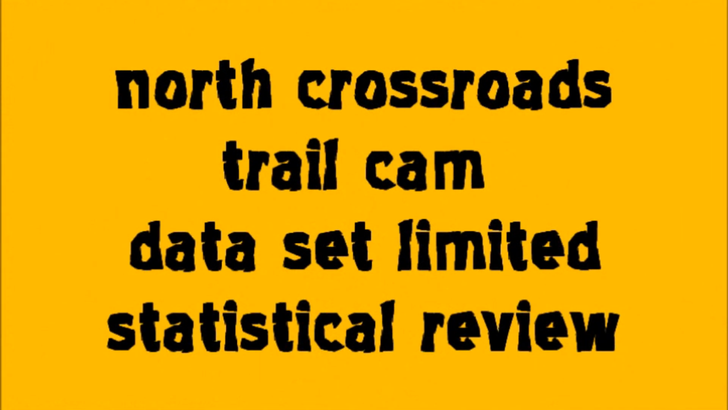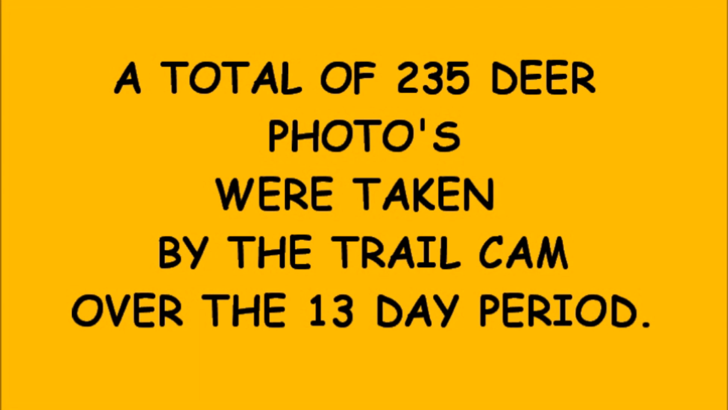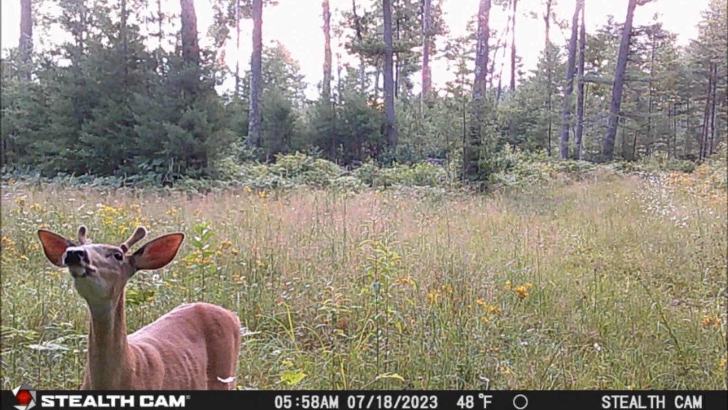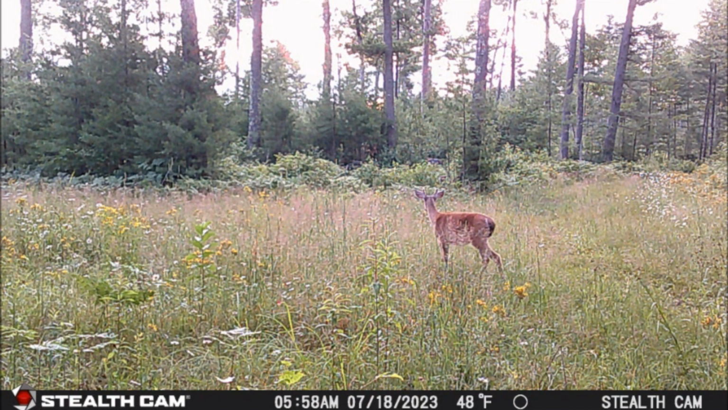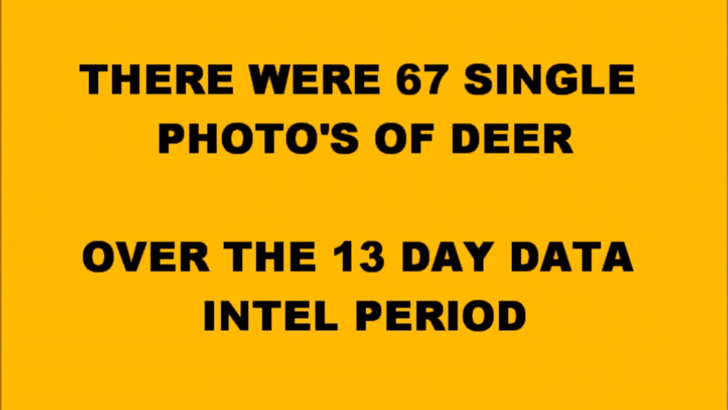Okay, now that we've figured out the story behind the tampering with the North Crossroads trail cam, let's take a quick look at the SD card data intel from the available 13 days. Now, we accumulated 235 deer photos over the 13 days, and the camera was set with burst photos of 3 sequential photos every time the camera was triggered. So, after weeding out multiple sequential photos, there were 67 single photos of deer activity.